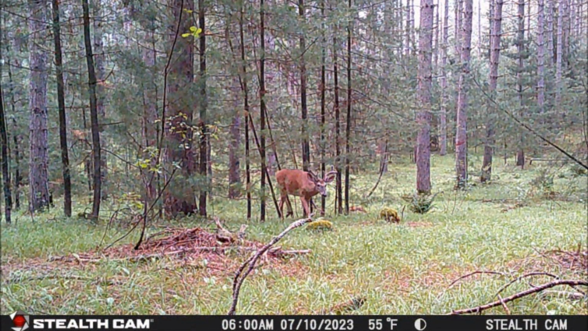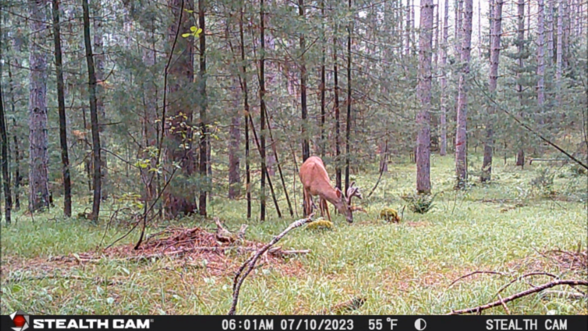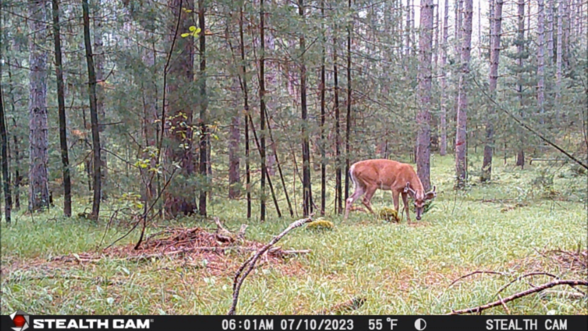Now, I know that I said I wasn't going to describe the action of the whitetail, but this next sequence of photos over the next 33 minutes, from 6 a.m. until 6:33 a.m., was some of the most consistent buck action I have ever seen on my trail cameras. Buck after buck after buck was showing up. You got to see this to believe this. Check this out.